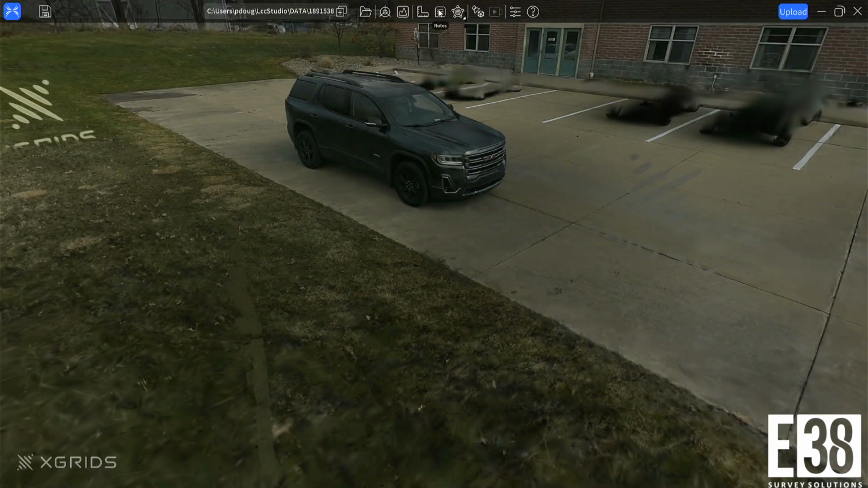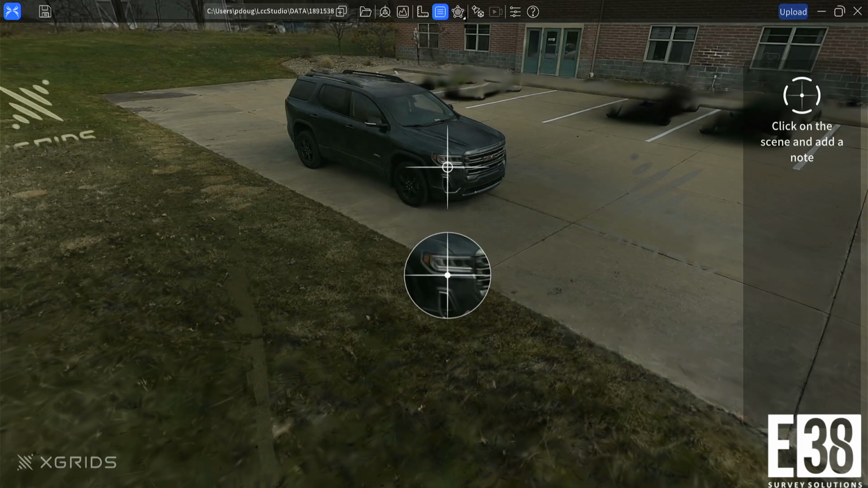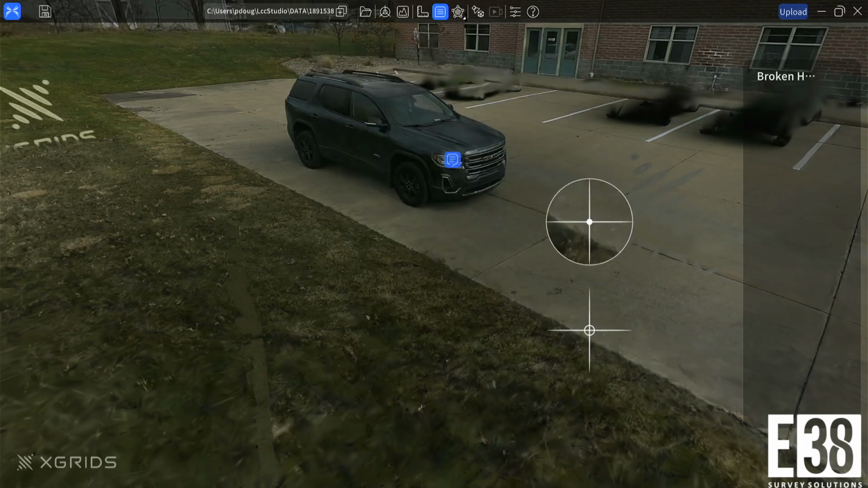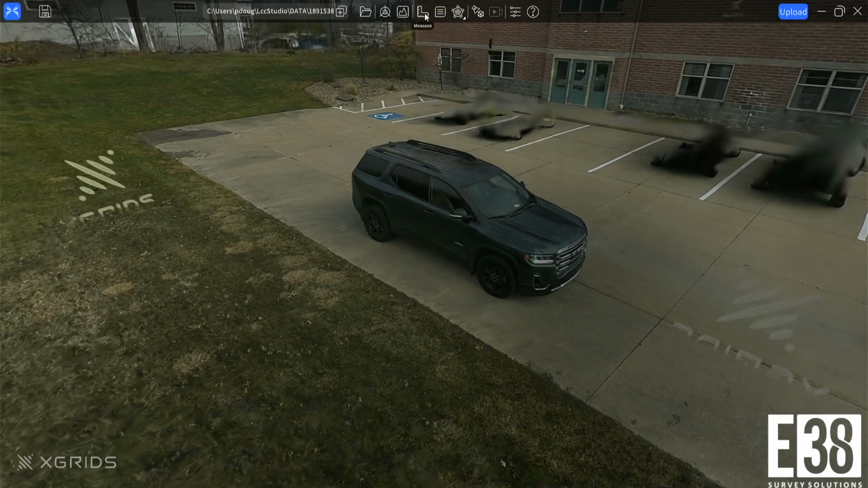The Notes tool will allow us to select points in the model and attach photos, annotations, and/or links to them. The Measurement tool will allow measurements point to point as well as areas.